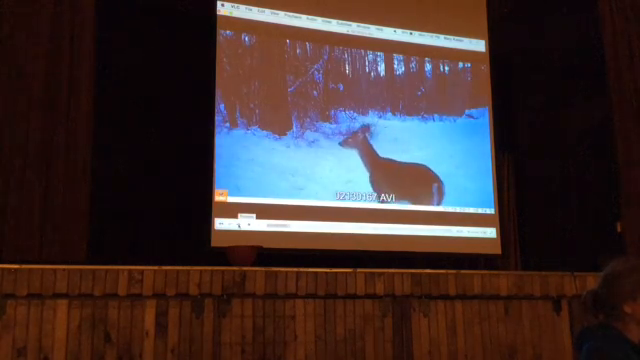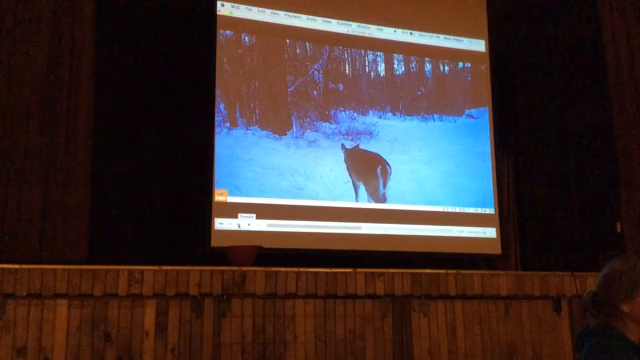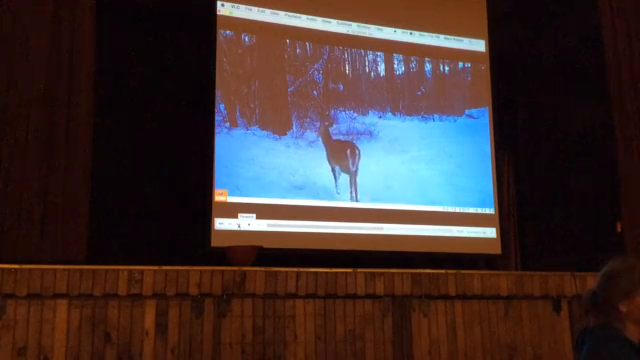Oh, more deer. Lots of deer. So it's clearly a lot of whitetails, which weren't in this section of the valley really much at all about 10 years ago. Beautiful big tail.